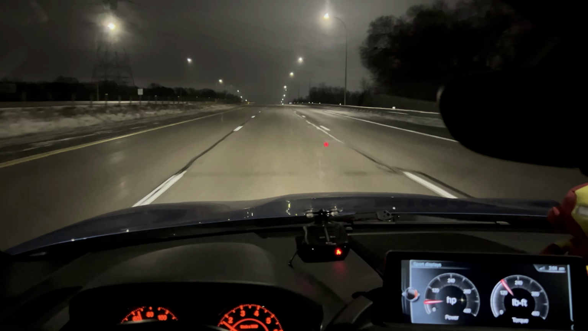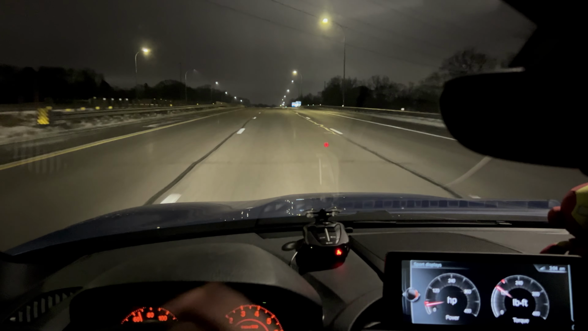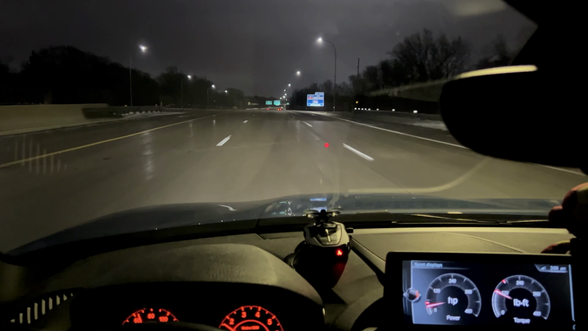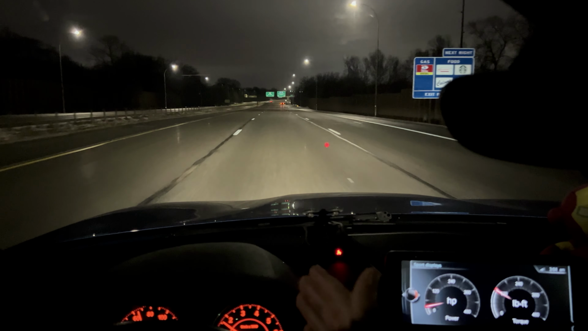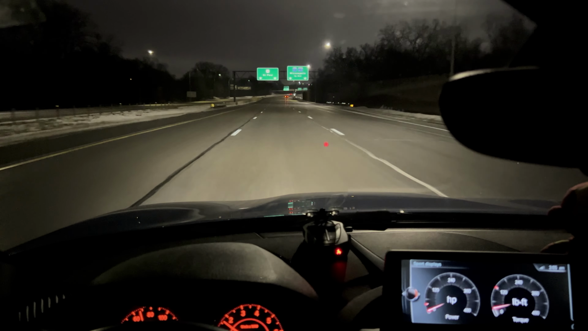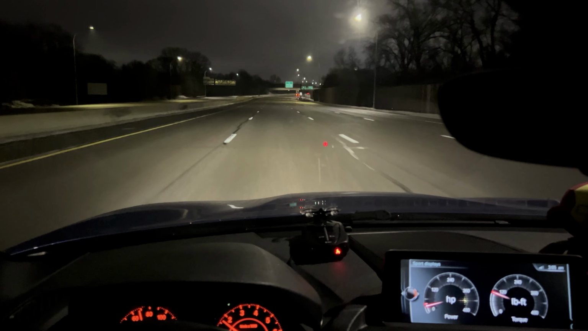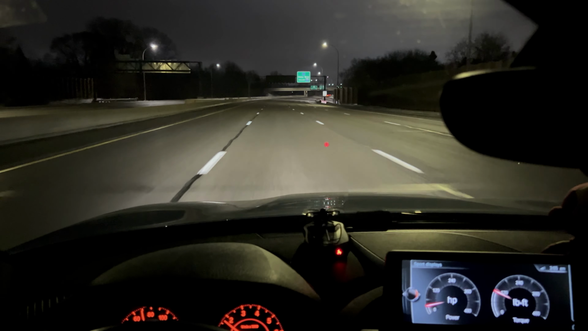So instead of going off and thinking, I can cut that corner, or I can take that lane, or I can split this, because I know I'm capable, instead you go, oh, this is below my capabilities, if that makes a little bit of sense. Risk mitigation is a tool that people can use to still have fun and make sure that themselves and other people around them are safe.